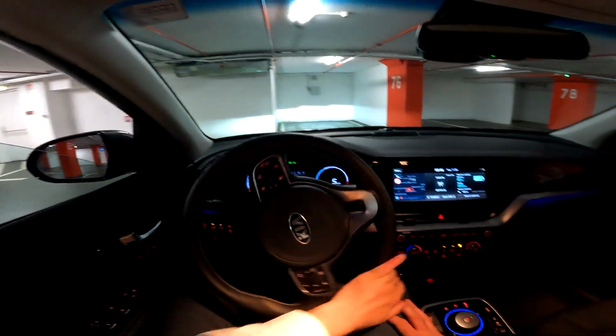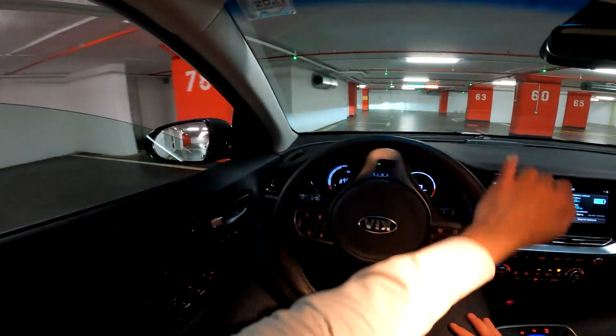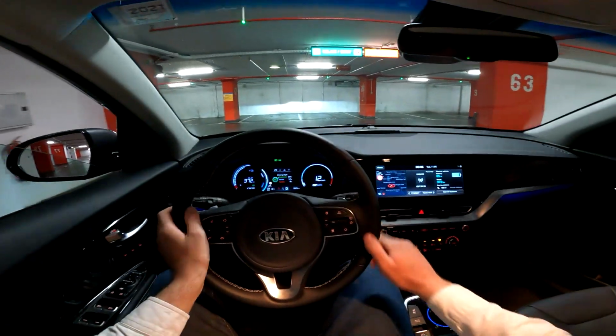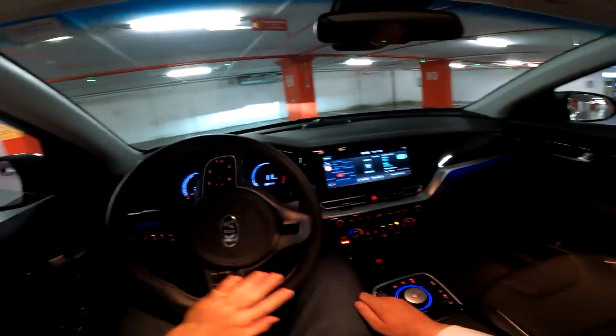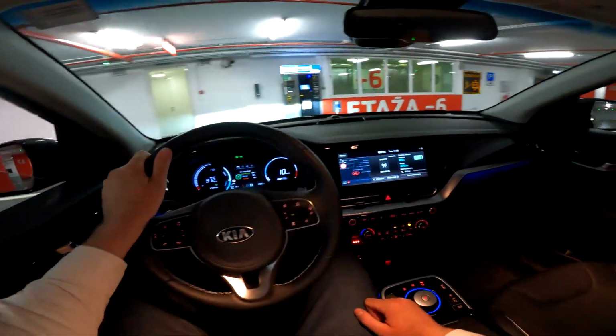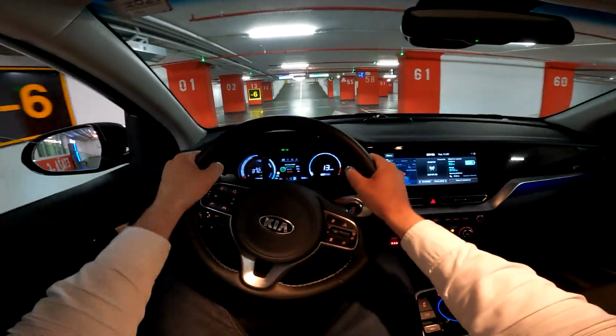And I don't know if the camera is catching it, but it's quite cool. It's mandatory by law to have the sound in order to warn the pedestrians that you are coming with an electric car, of course on lower speeds. And yes, this is a fully electric version.